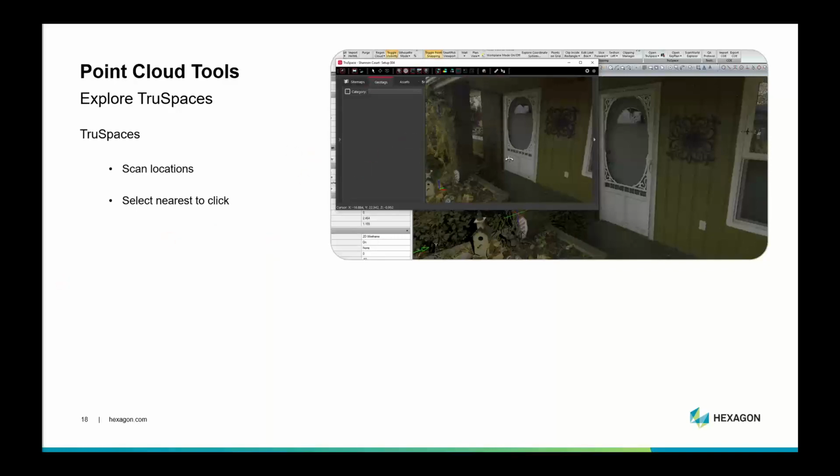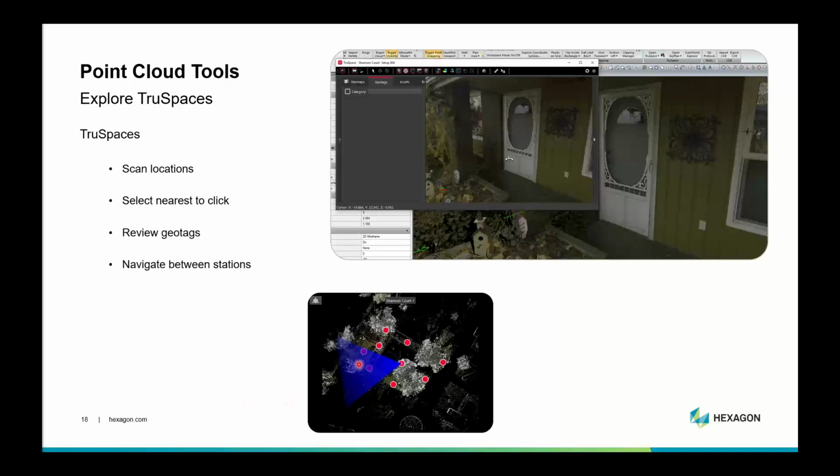You can review the geotags. This is images and things that are saved in the LGS file. You can navigate between the stations. There's an overview where you can pick each of the different stations that you want. Or if you rotate around in here, you can actually see a red dot where the next station is.